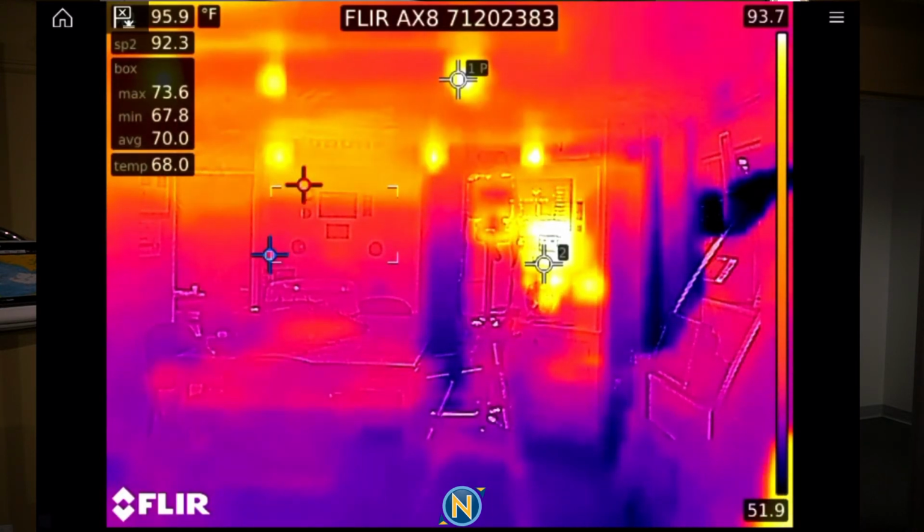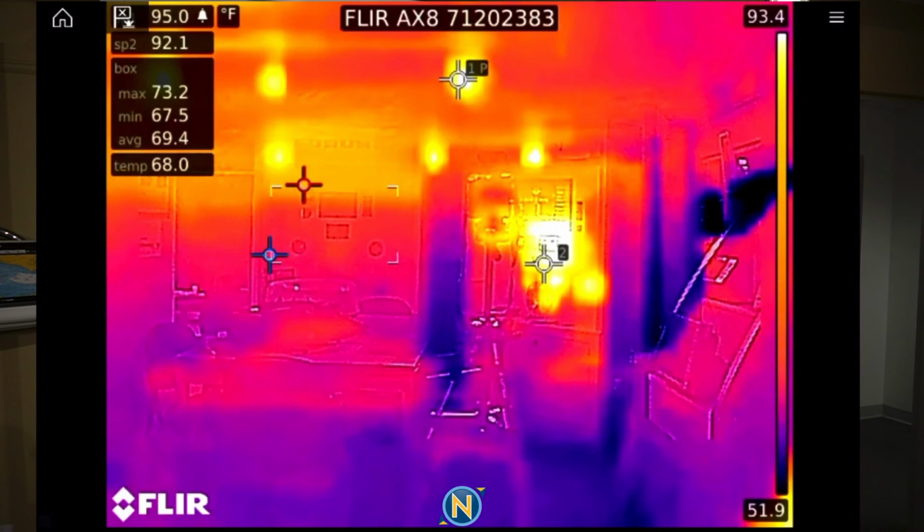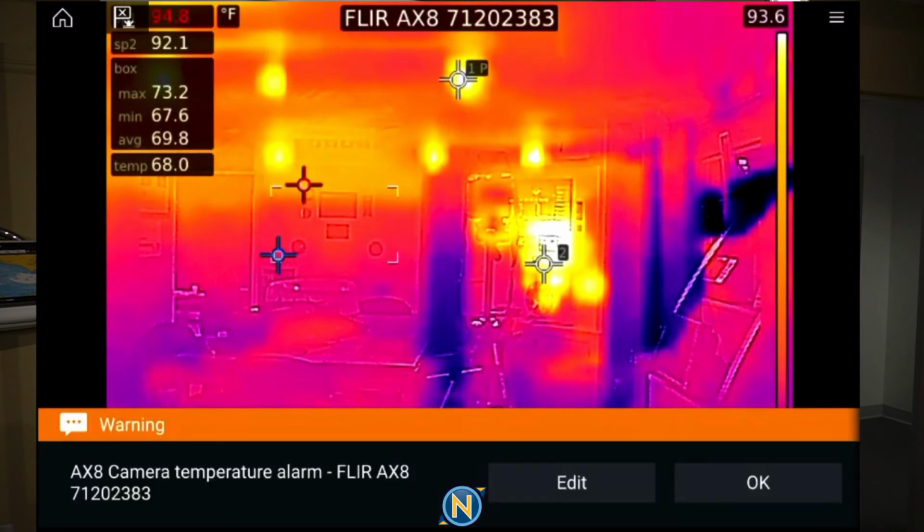Now let's just say on number one, I want to turn an alarm on number one, which is that top one, the 1P right there. I go in and I turn on an alarm and I say, hey, if this gets above 98 degrees, I want an alarm. So I say, yep, I want an active alarm. I am set up, and there we go. Now I have an active alarm. So if that gets above 95 degrees, there we go. Now I have an active alarm. It says, look at that, AX8 camera temperature alarm.